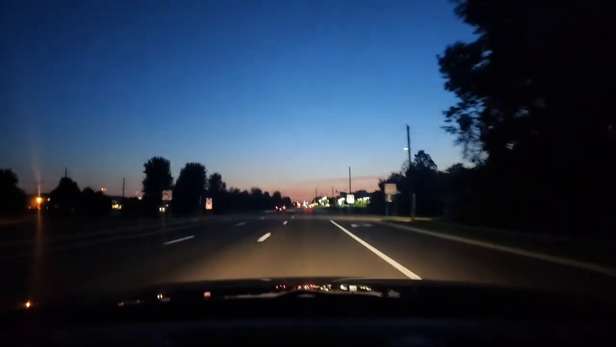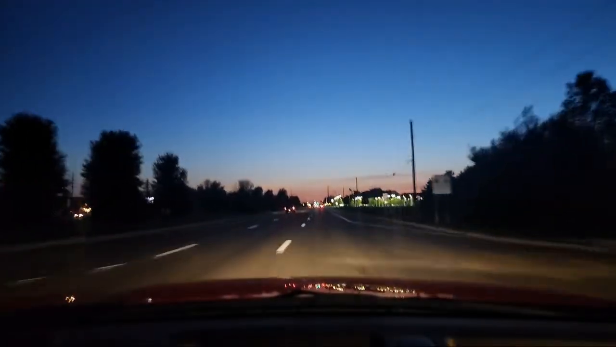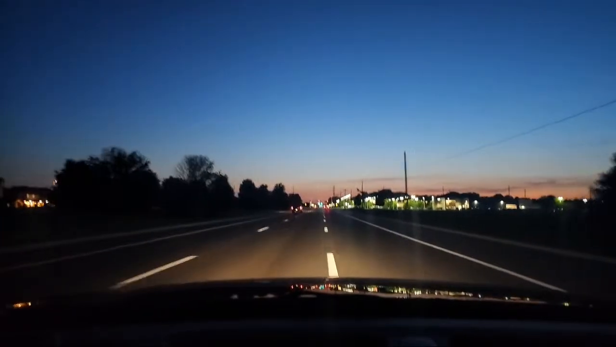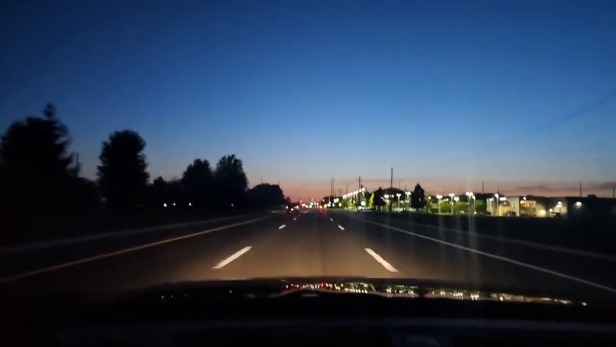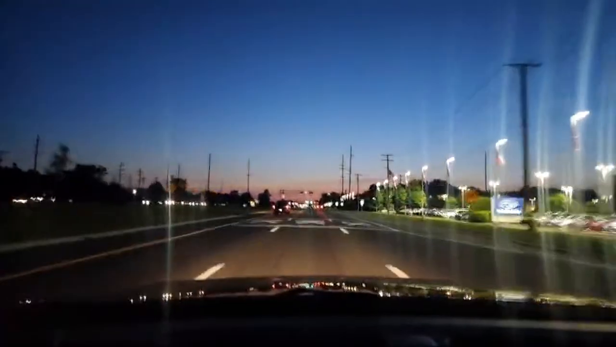So I'm going to go ahead and get over to one of the middle lanes. You can hear the blinker. And once you're in the middle lane, you want to stabilize your speed. We want to try to make most lights. We don't want to speed to the light, but we also want to be within the speed limit.